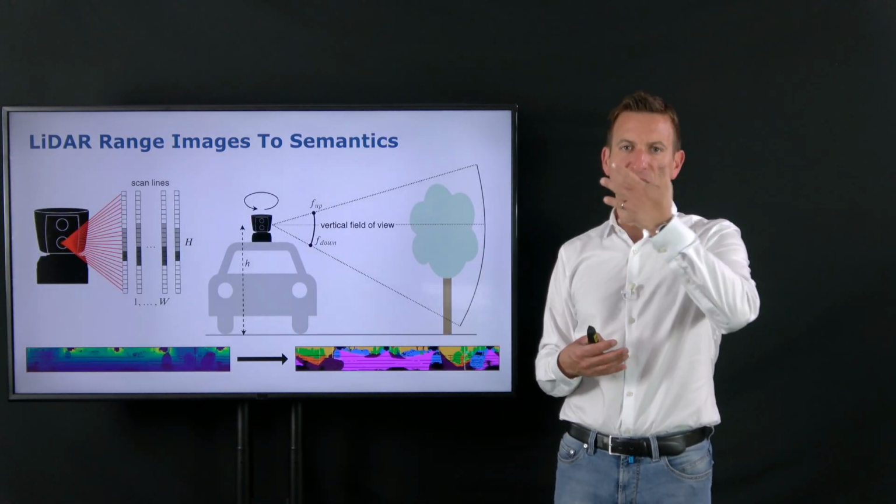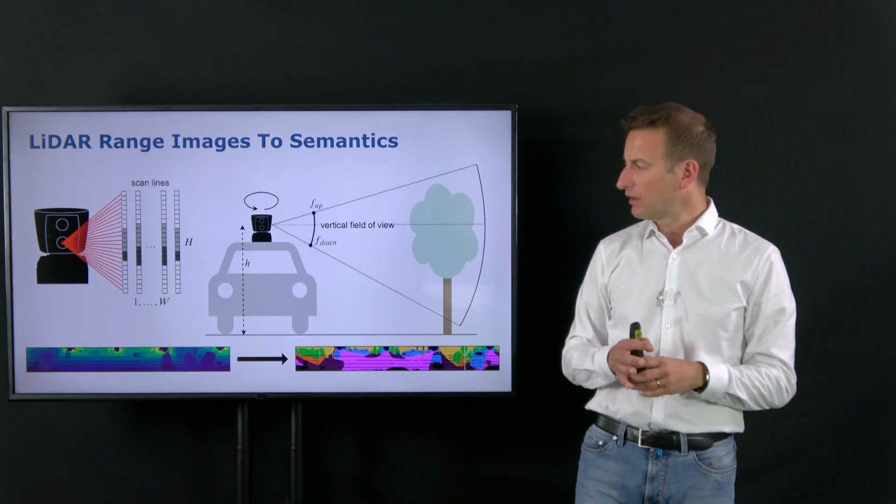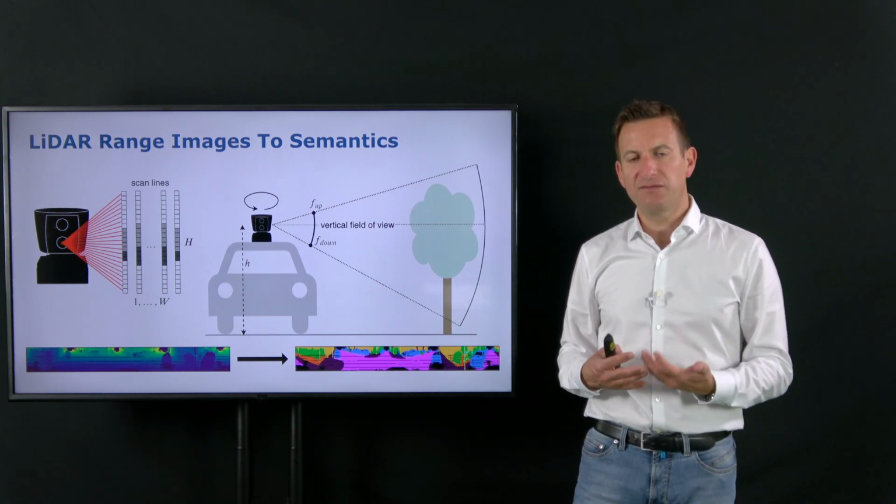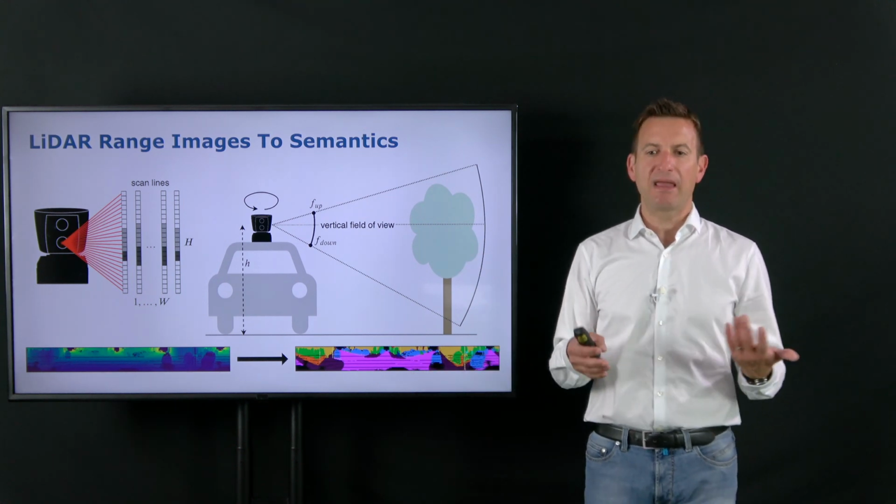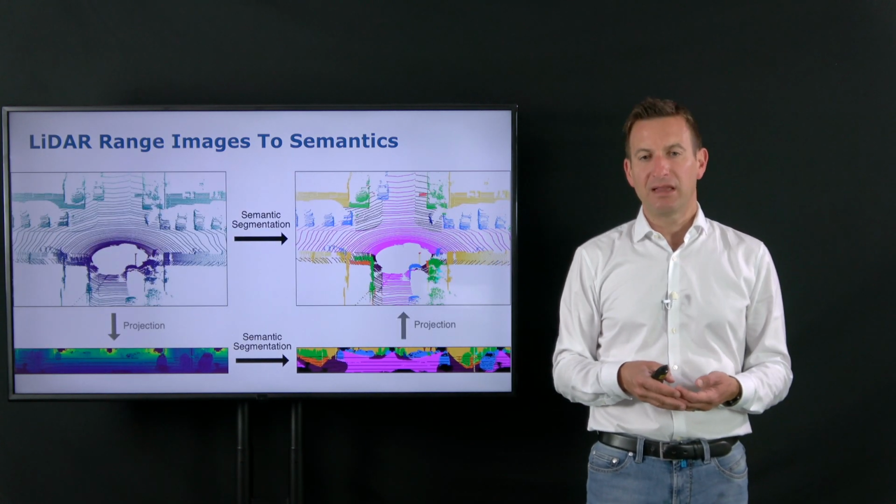So typically you have a laser with multiple beams which is rotating like this. And so you basically can generate a cylindrical image, which you can actually show over here, of range data based on a single sweep. And then you have your 2D data structure that you can feed into a semantic segmentation network, label that range image, and then project the range image back into the 3D world so that you're then able to have semantic labels over there.